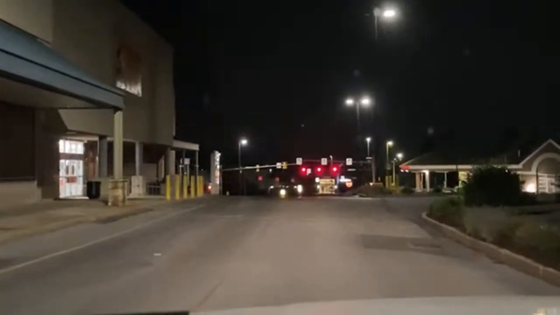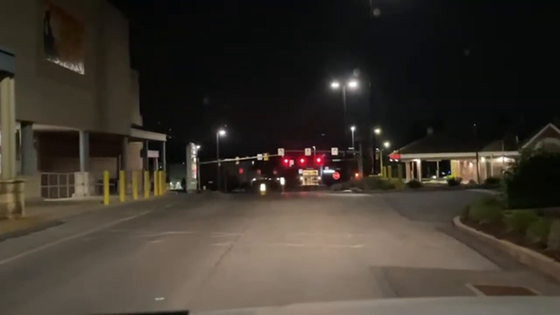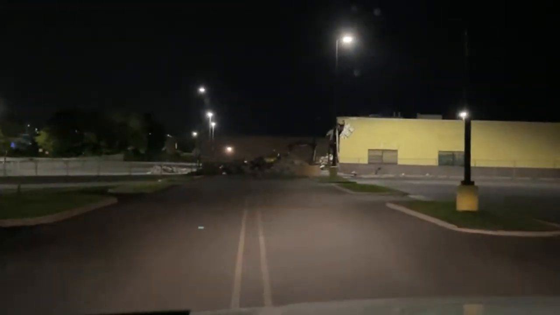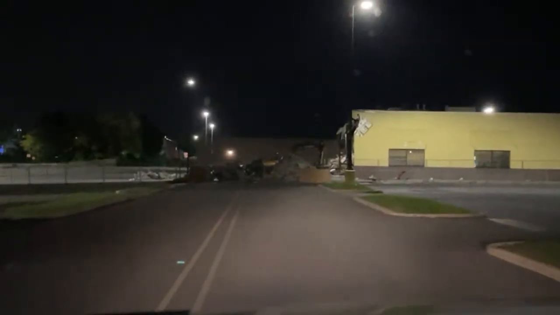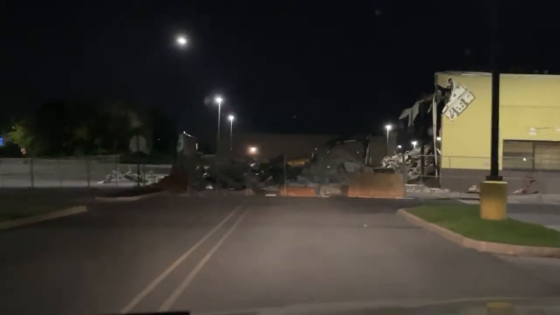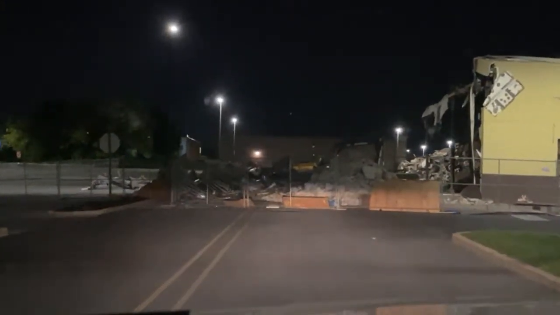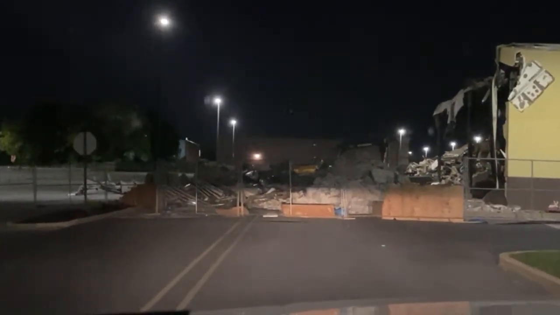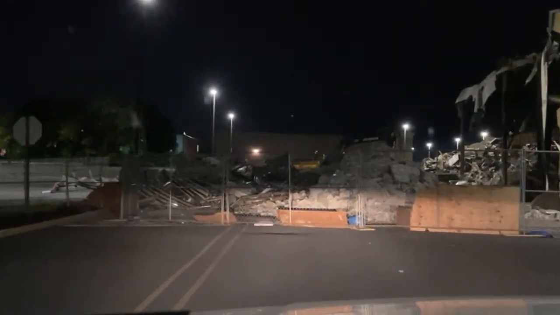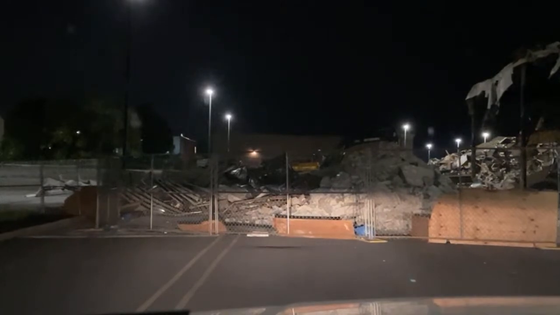Man, they got a lot of vacant stores here. Holy shit. Big box. Yeah, so this is gonna be a parking lot here. LED lighting, yeah. It's weird to see every one of them doing it.